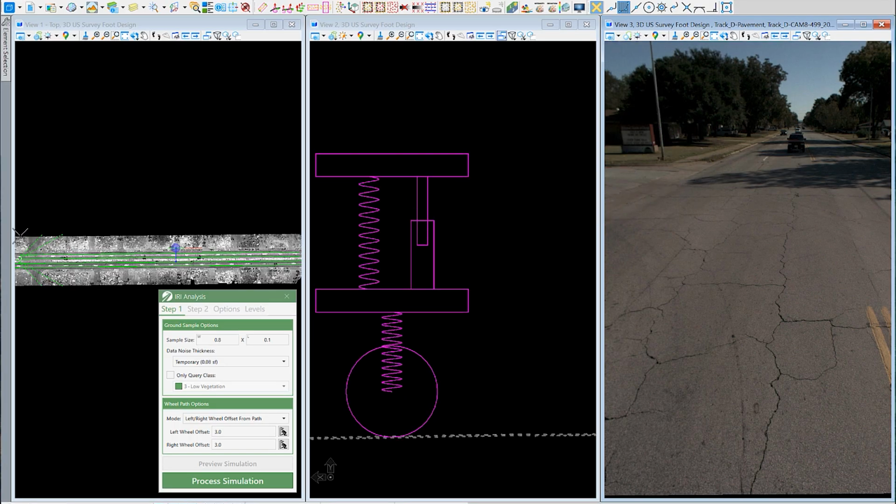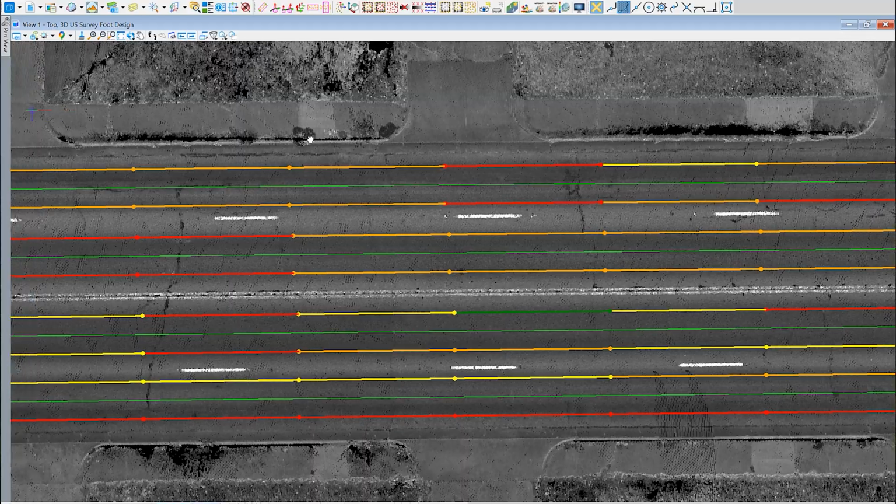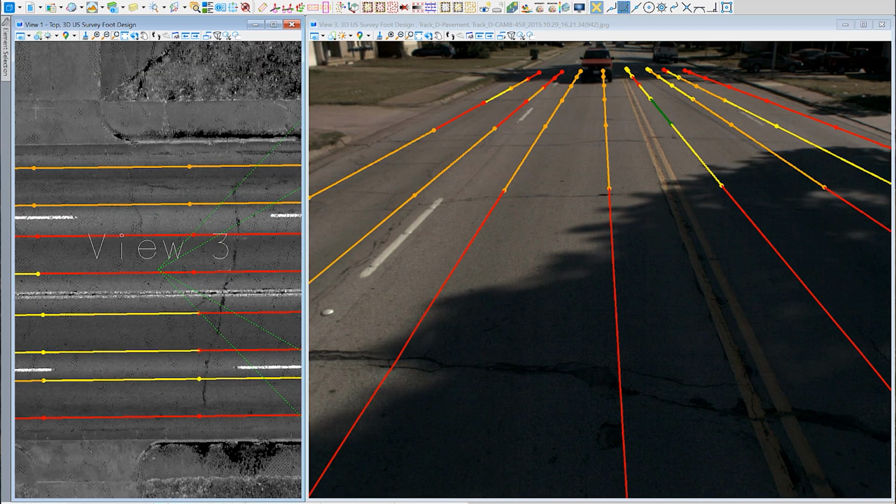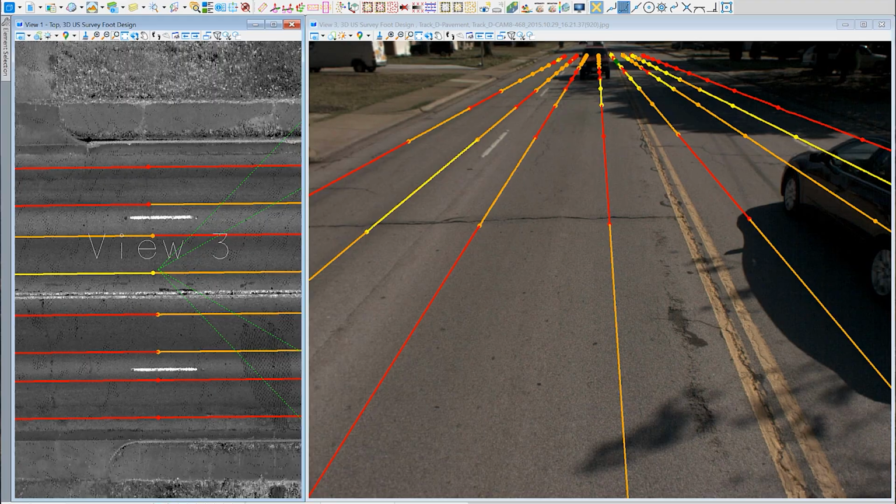Whether you're validating new construction, monitoring roadway condition, or checking contractor performance, TopoDOT puts pavement smoothness analysis directly into your workflow. Faster, clearer, and more effective than ever. This is the next benchmark in pavement evaluation.